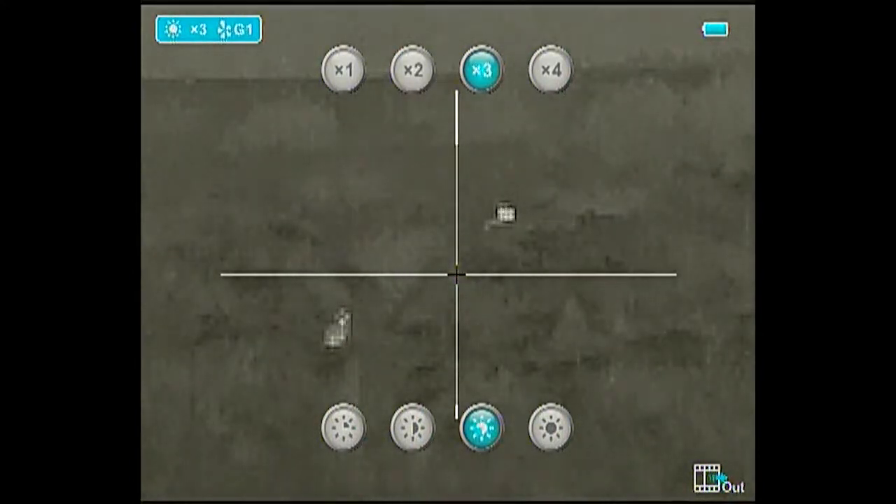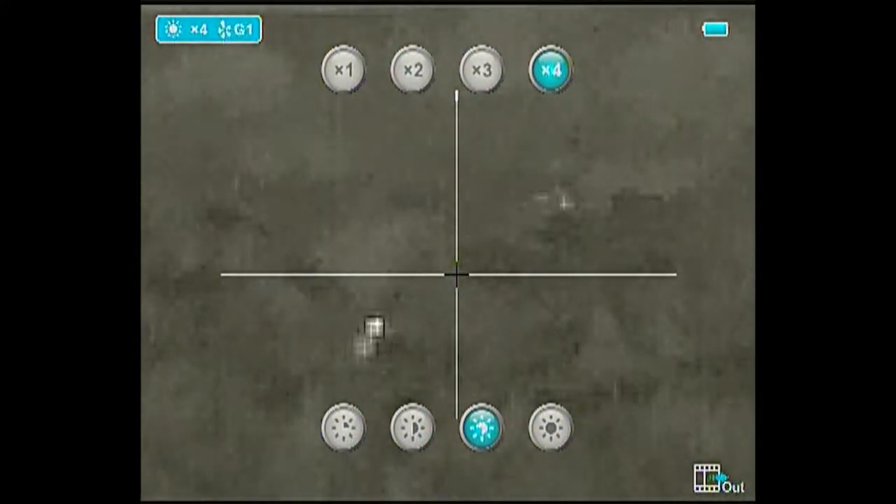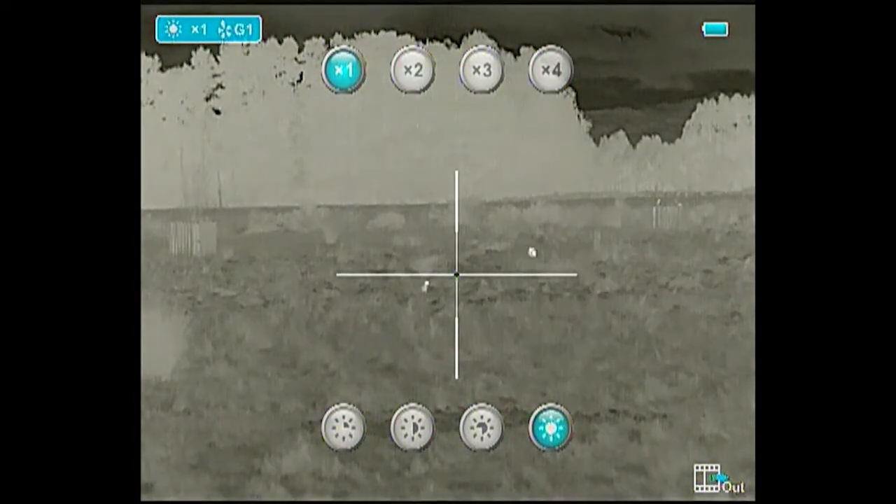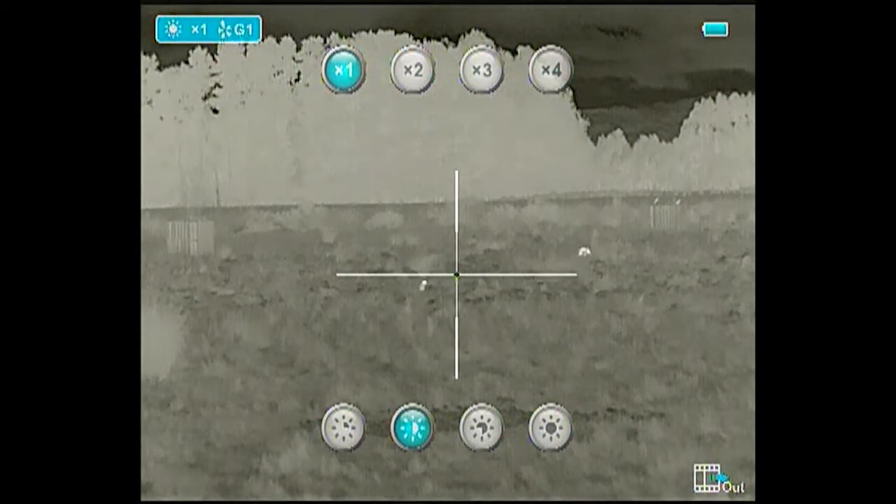Another press of the middle menu button will give us the options for digital zoom across the top. 1, 2, 3 and 4 times. And then across the bottom we have the brightness. Now the brightness doesn't show up in this video, it just shows up in the eyepiece itself.